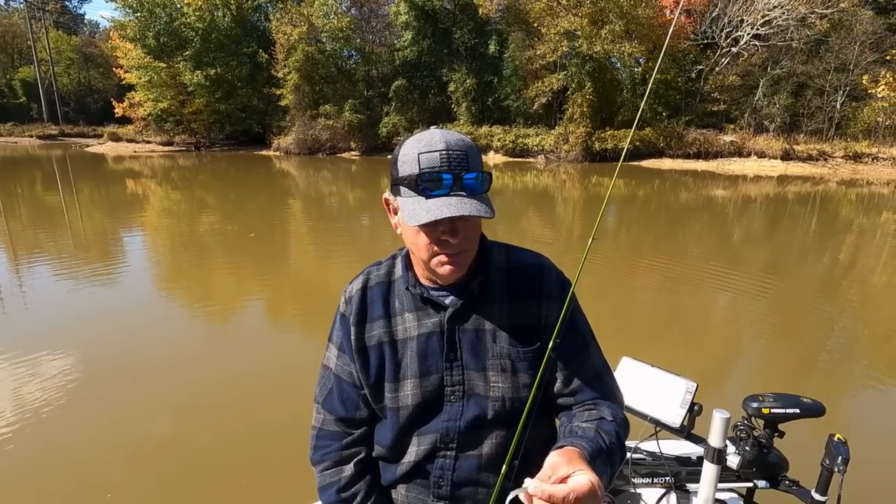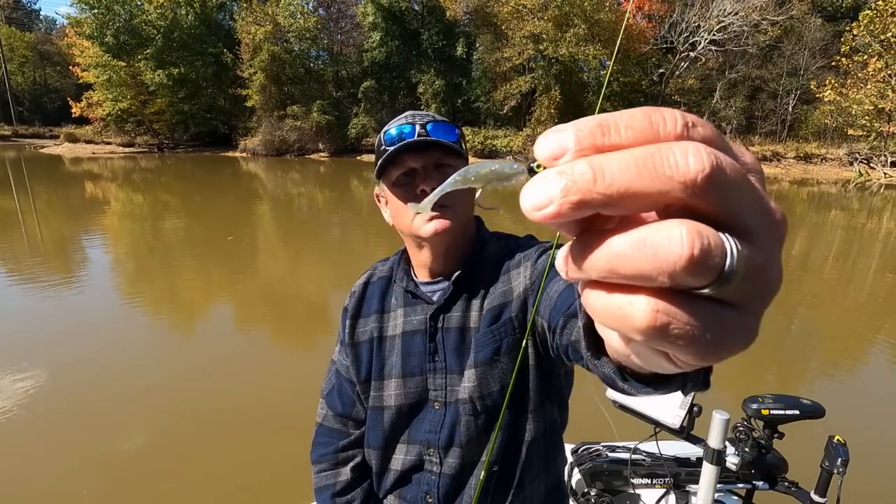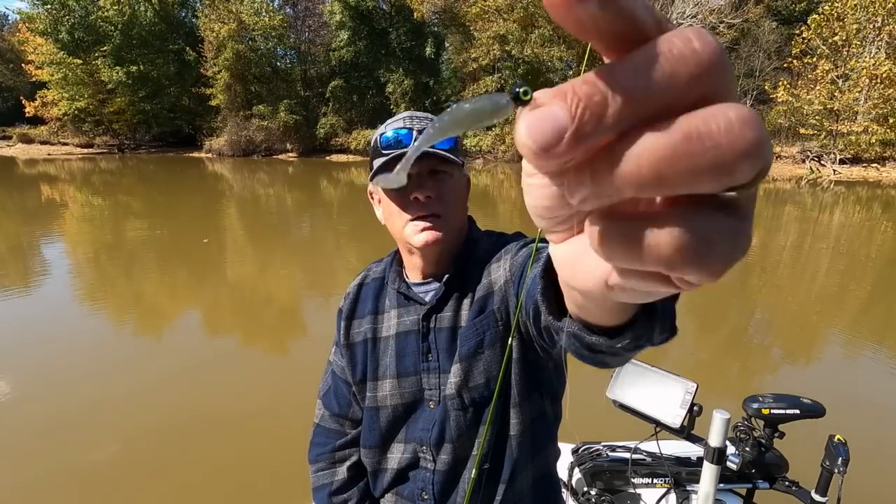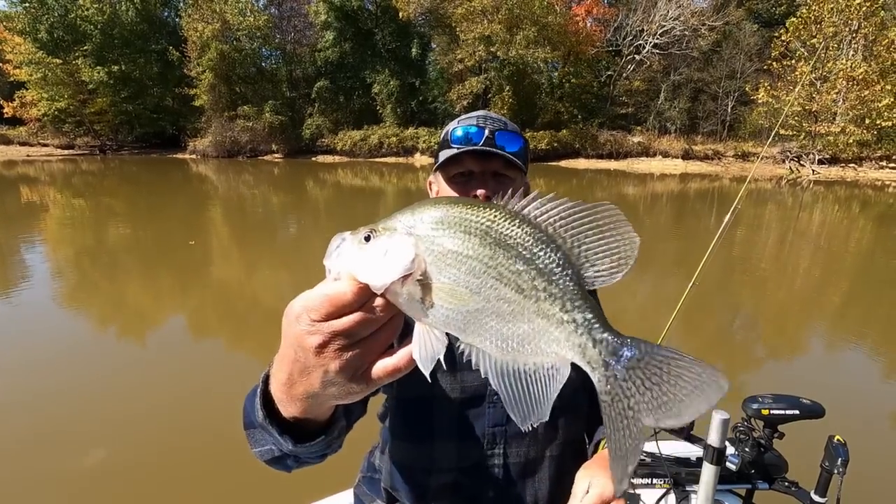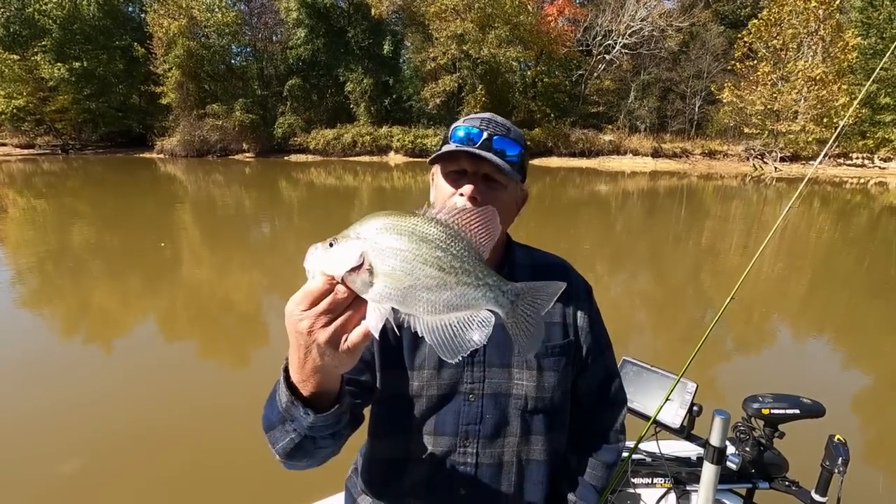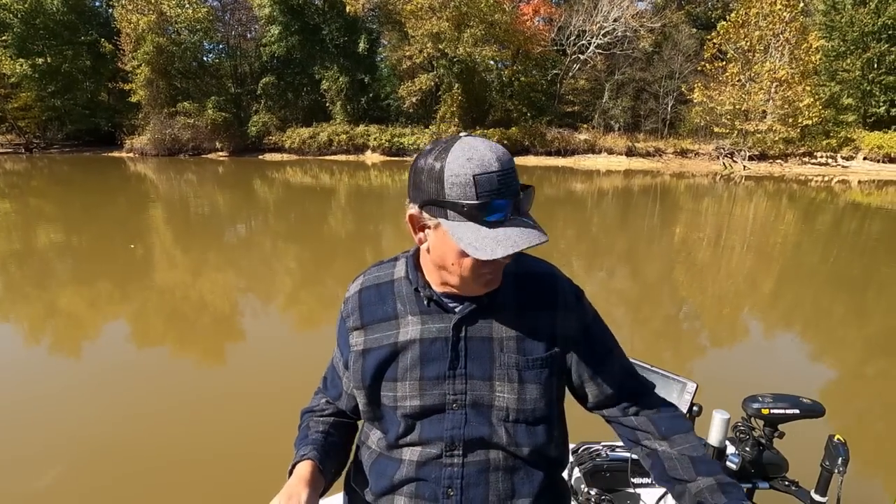Casting to these fish. That's a Virginia shad in the swim bait. Not on the website yet, but it's coming. Virginia shad in the swim bait, that little paddle tail. That toad couldn't resist that. Boom! Good gracious. Now I'm gonna put him in a live well, just for pictures later on. You guys know I don't keep a lot of fish.